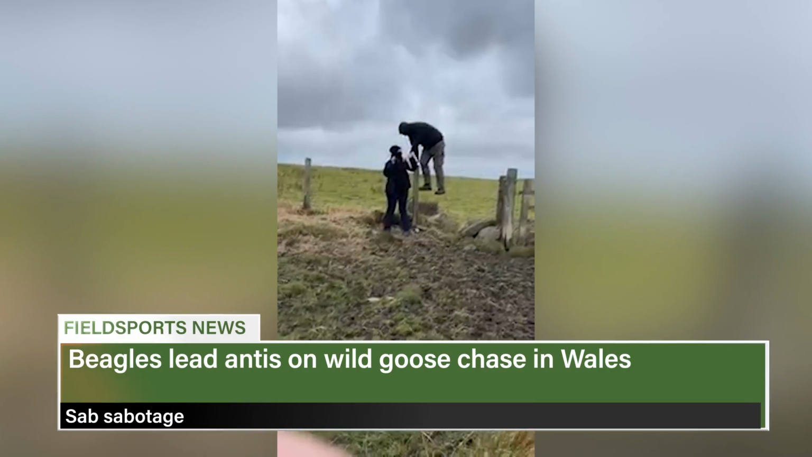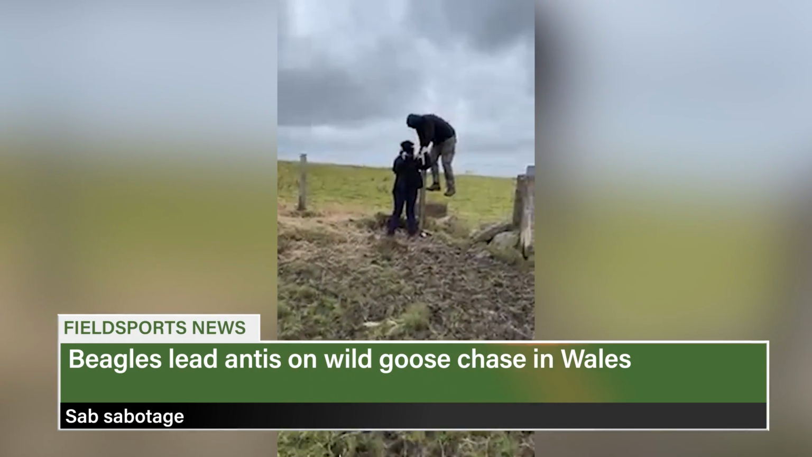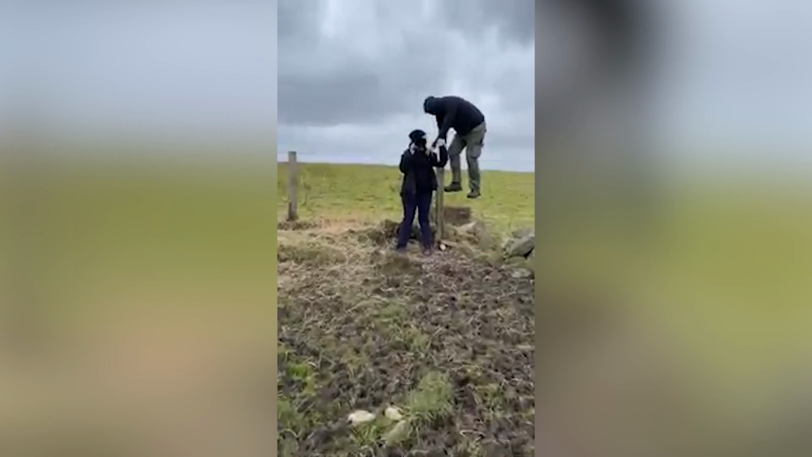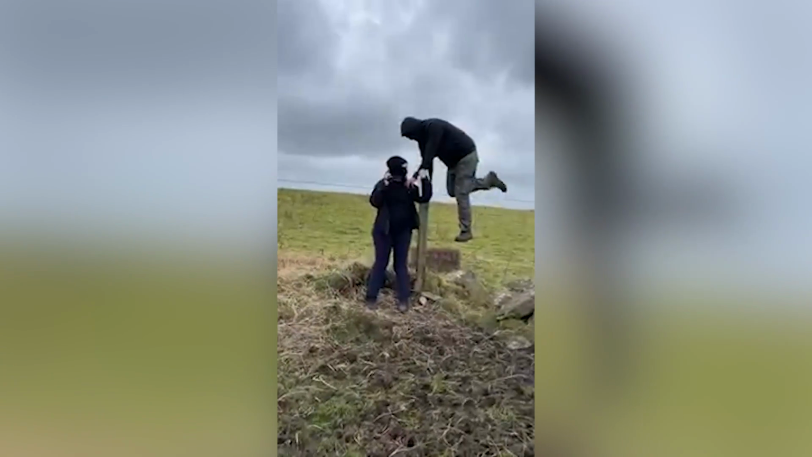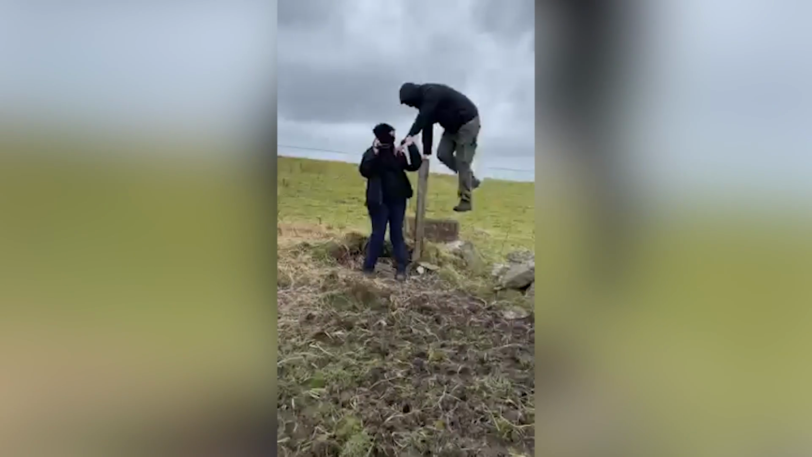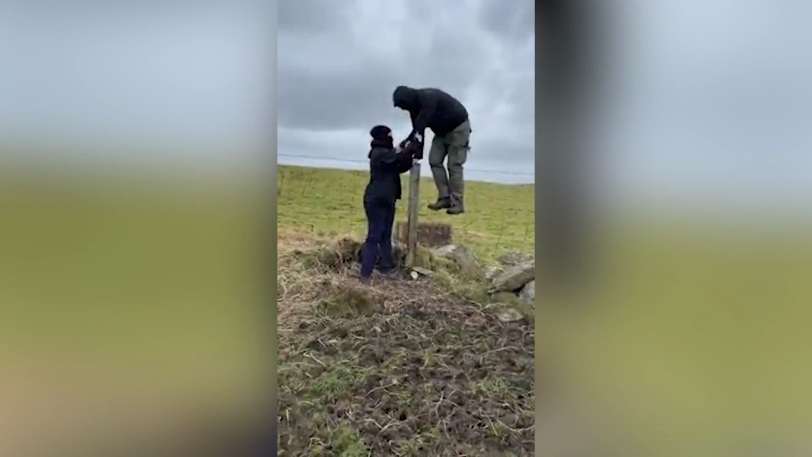And finally, a group of beaglers lured a group of hunt sabs on a wild goose chase across South Wales. 5 sabs became 3 after chasing the cunning huntsmen and hounds across banks and bogs for almost 2 hours. As this footage shows, 2 of the exhausted sabs got caught in barbed wire fencing, trying to keep up. Note the gate just to the right. Once the antis went home, the Emlyn Beagles carried on with their day.